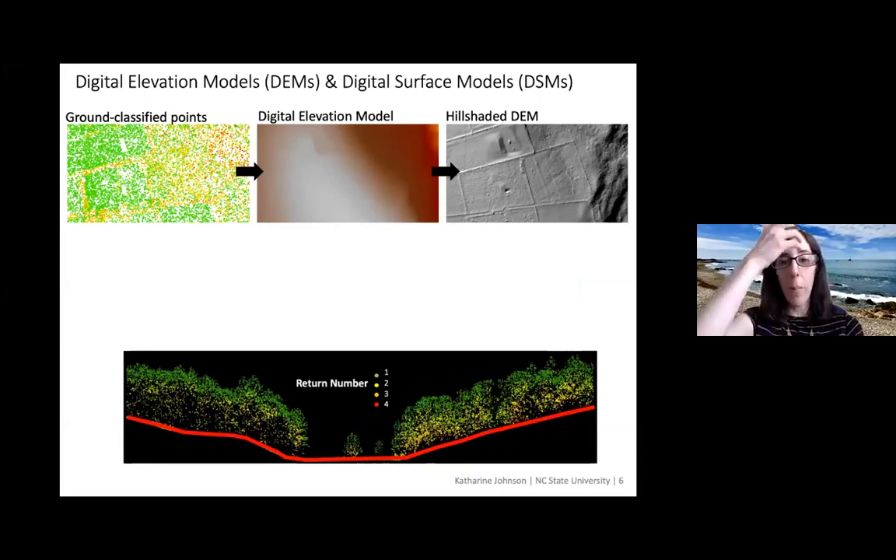That surface can then be hill shaded, which is basically a process of approximating the sun's light at various angles on the topography. That is the most common way to visualize these topographic plans.